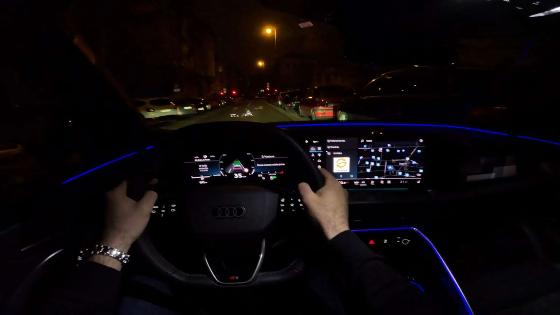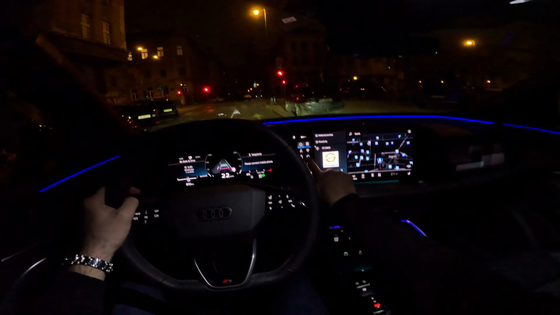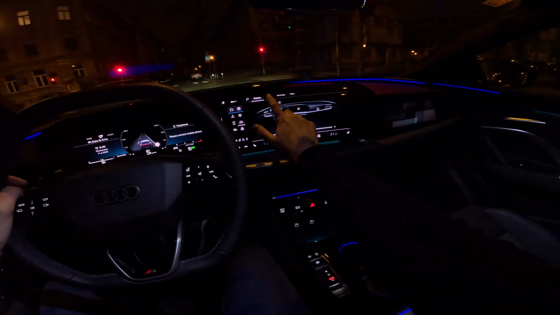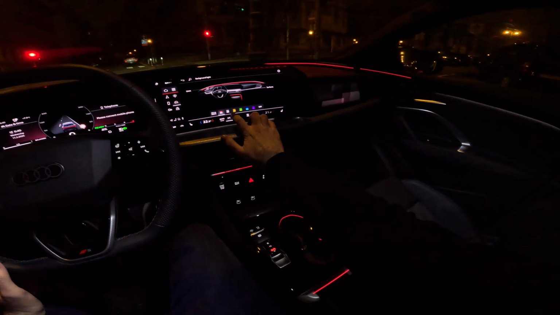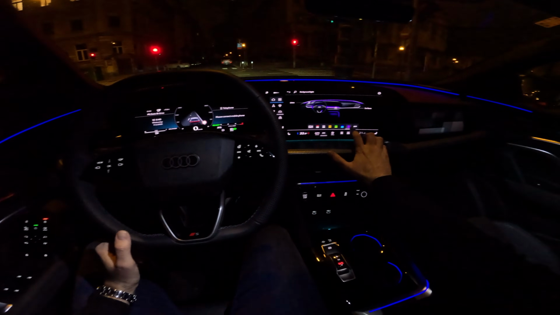Now that we will be stationary, I will also show you the different ambient lights. So if we go here, you have various settings including the lights. Now interior lighting, we can change the ambient lights. Look at this. How cool is that?